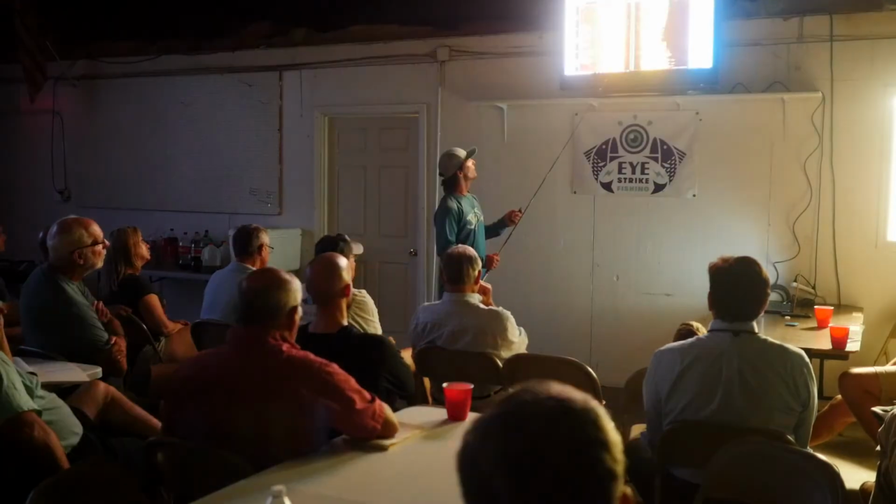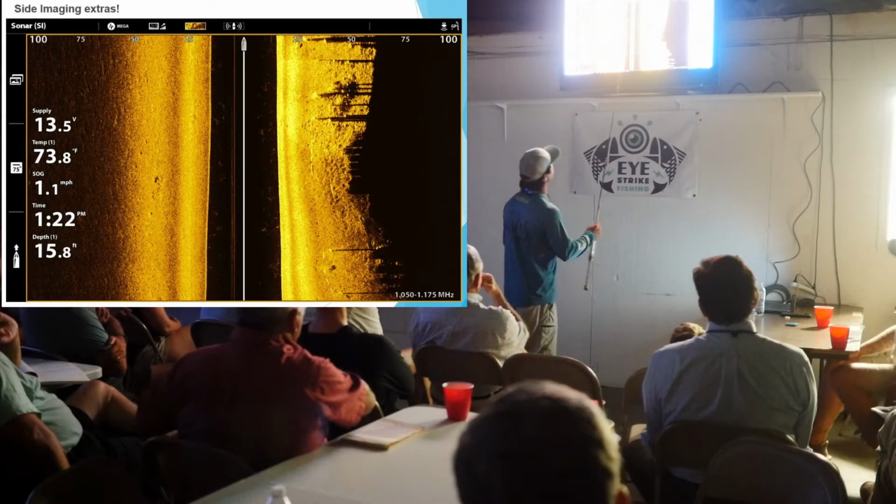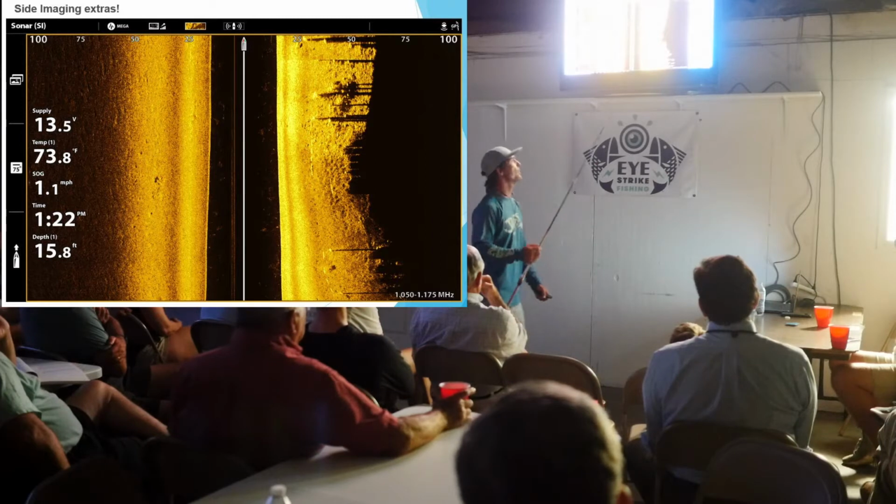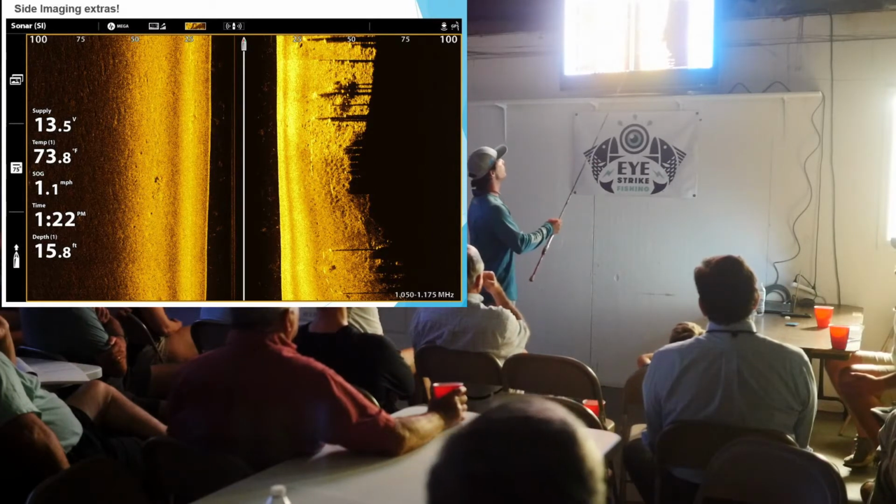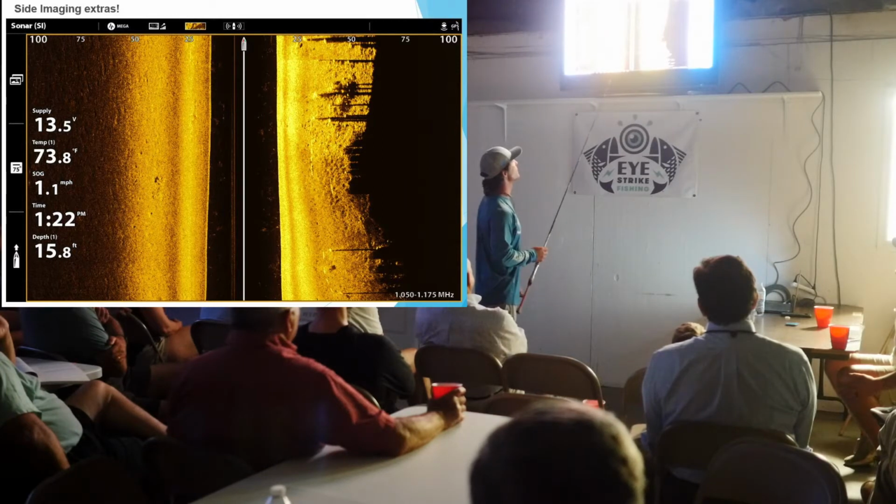Here, this is an image that's not perfect. I think a boat went by, I got rocked a little bit. It's not very clear, but I saw fish. There's fish on this image.